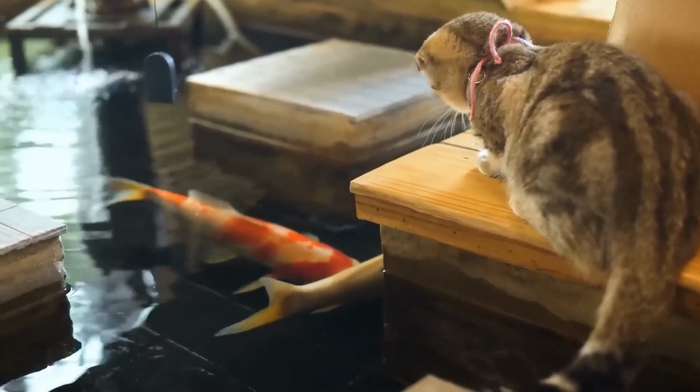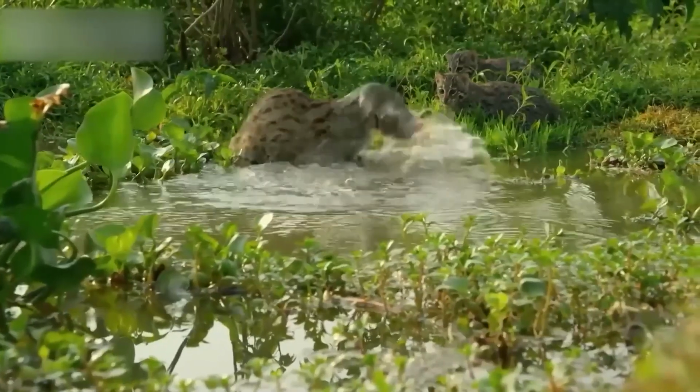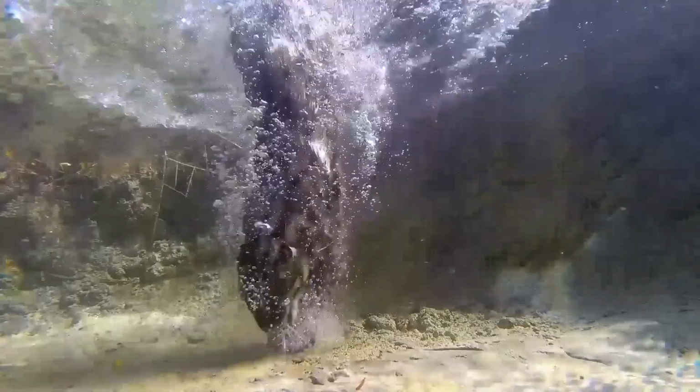While other cats may nibble on a fish occasionally, these guys are pros at it. Found in South Asia, fishing cats are known for their unique hunting style. They dive face first into the water to ambush their prey.